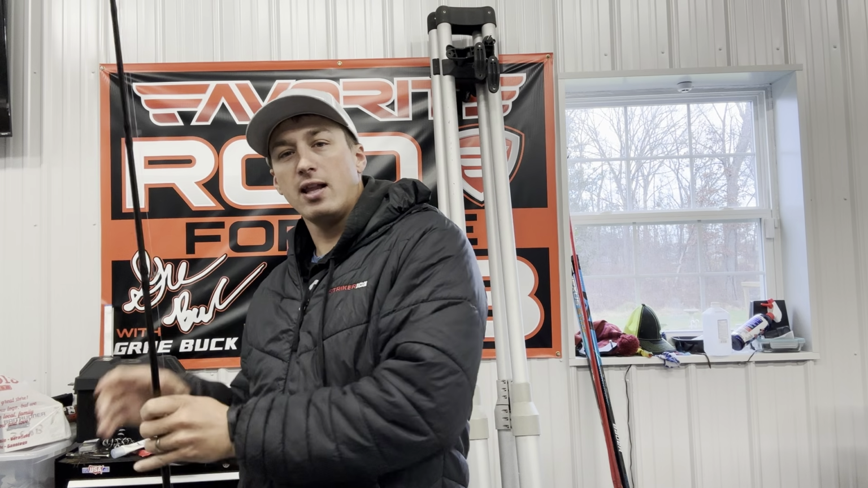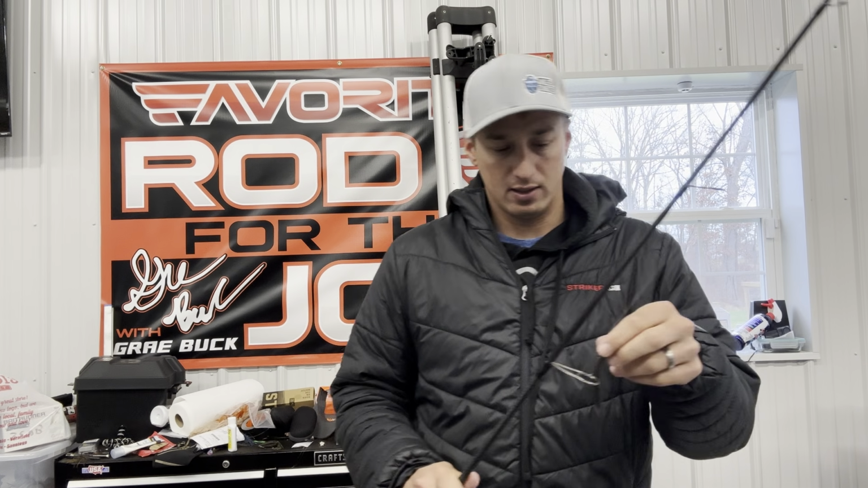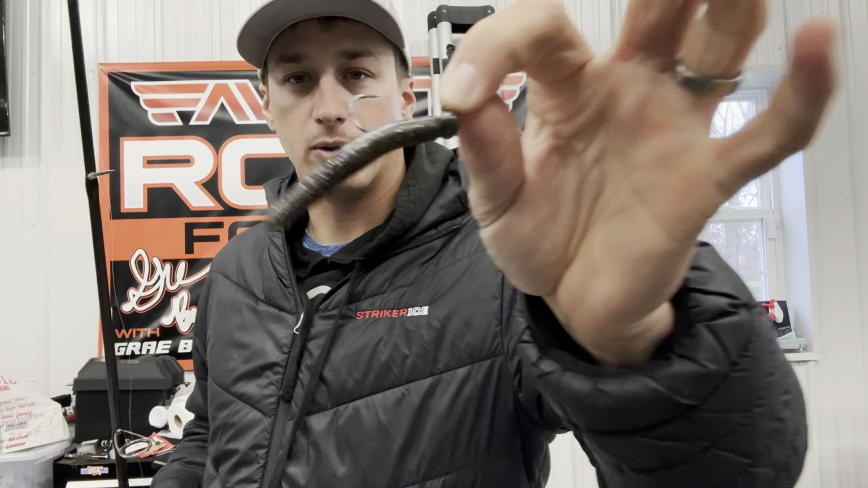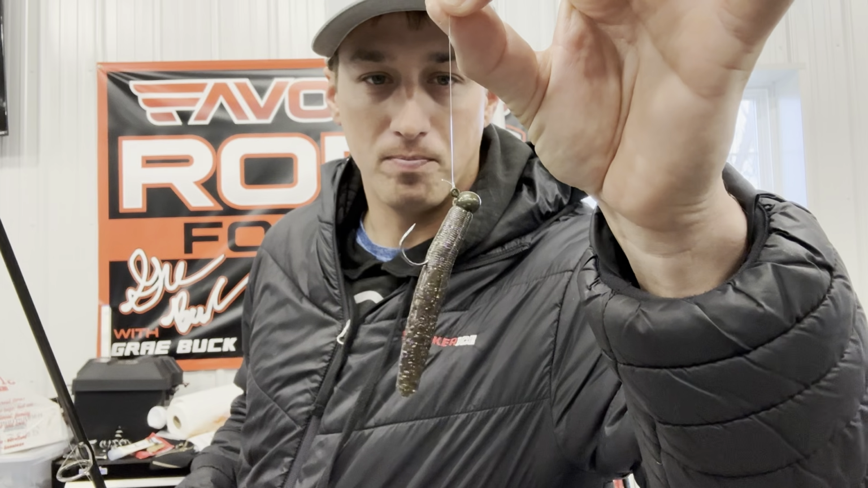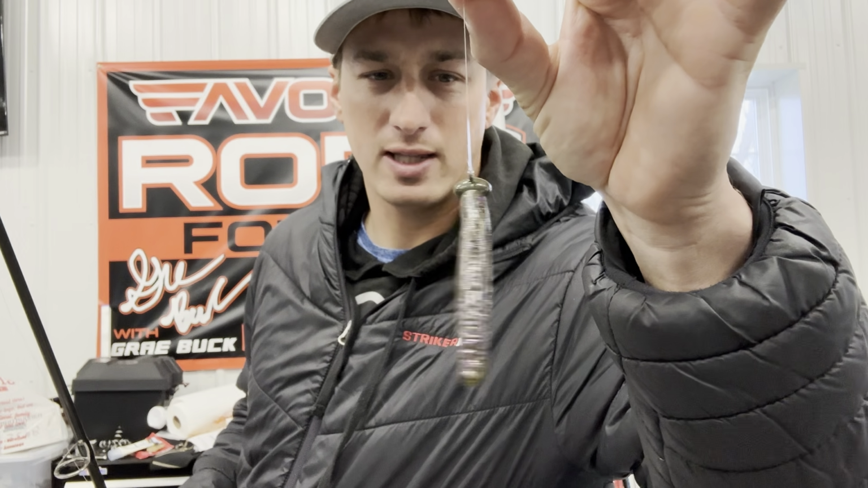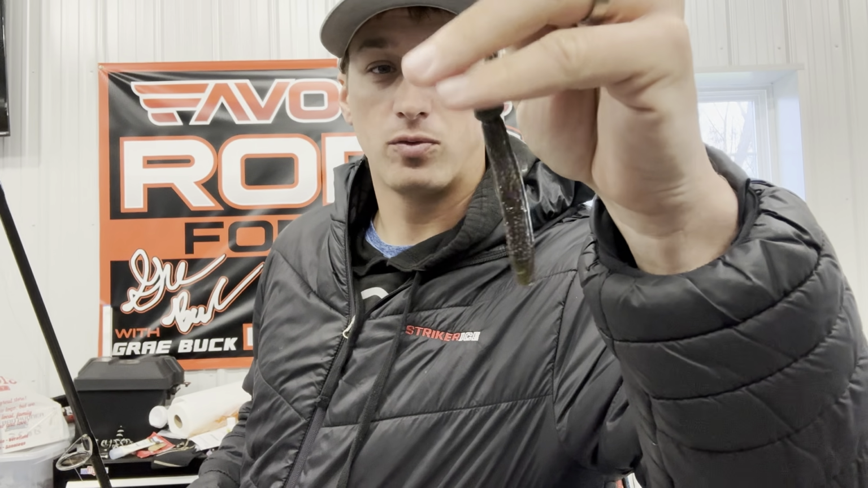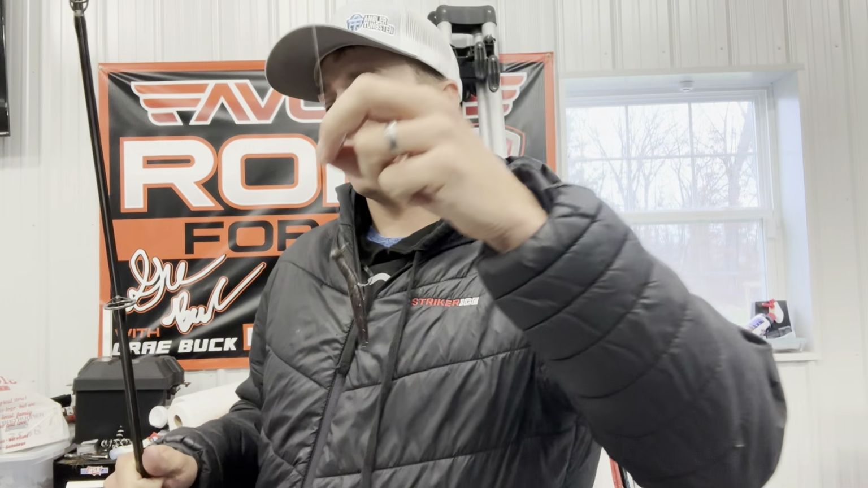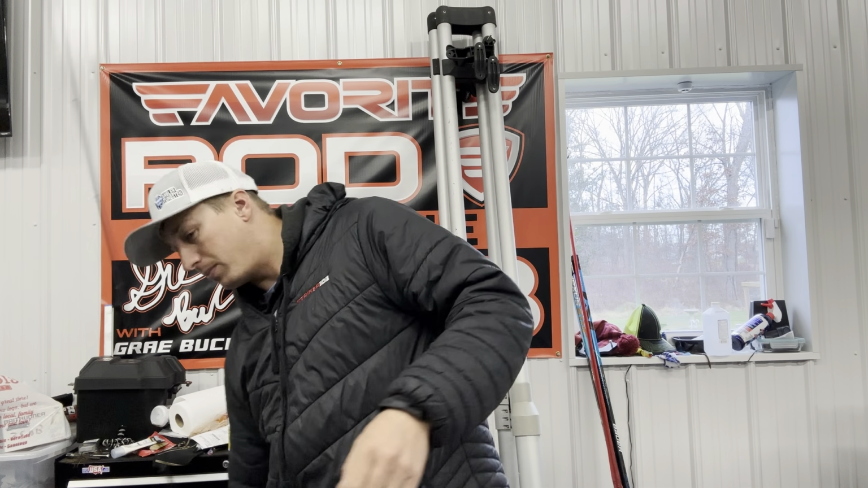And then last but not least is the Ned. This is that football Ned. I catch them on it up there year round with this guy. That's a 3/16 ounce. It's a green pumpkin goby. It's the color. It's a good little deal. It comes across a lot of rock really well, and that's what I like to use. So going to be using those baits again.